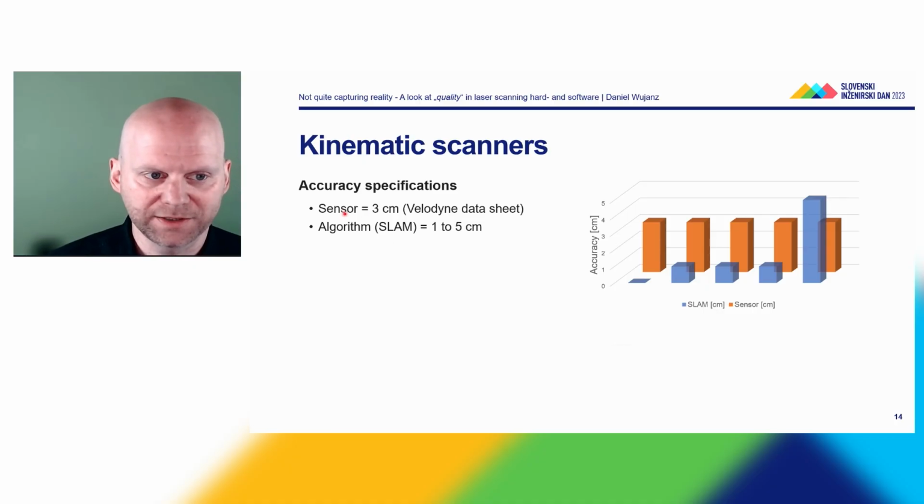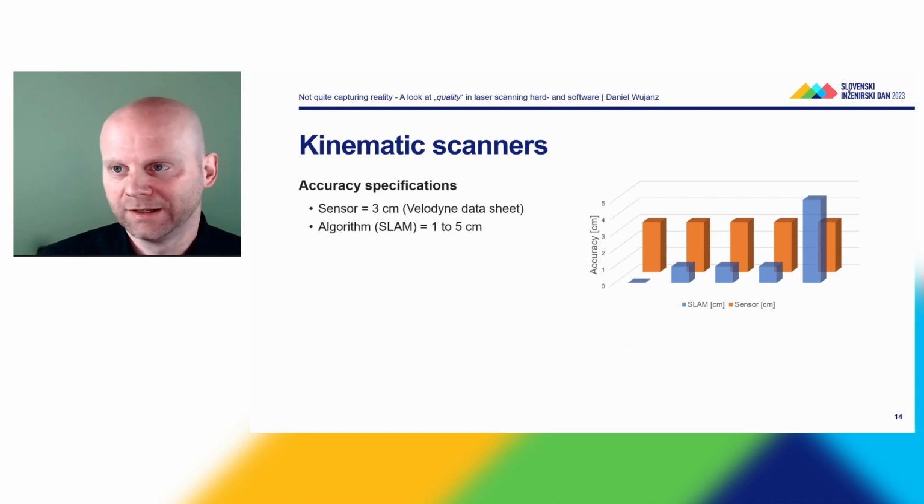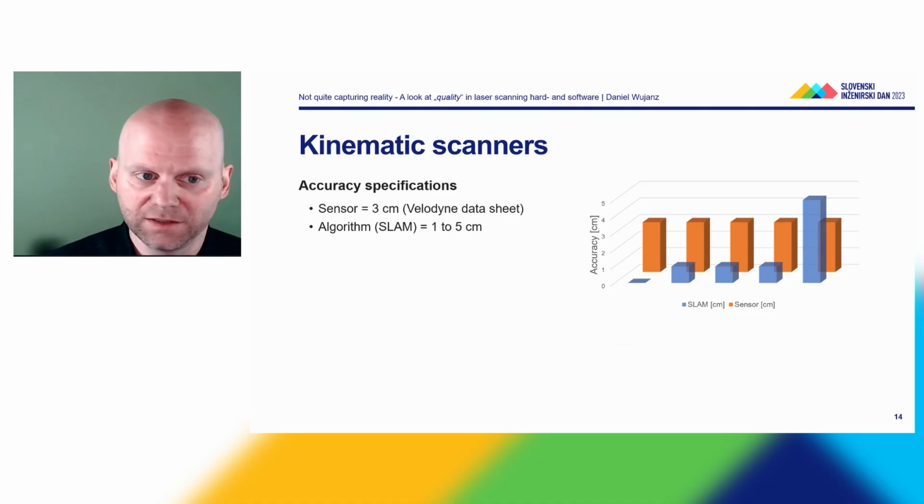Until now, we talked a lot about sensor accuracy. Here, what is interesting, I had a look at 5 different scanners, and all mention the same central accuracies, namely 3 centimeter, which is copied from the manufacturer of the laser scanner used in these kinematic systems. What is interesting here is the algorithmic component, which some manufacturers specify as 1 to 5 centimeters. It is interesting to point out that this is the accuracy of the rangefinder, which is the key component. And 3 manufacturers say that the overall accuracy is much smaller, which is, again, fishy at best.